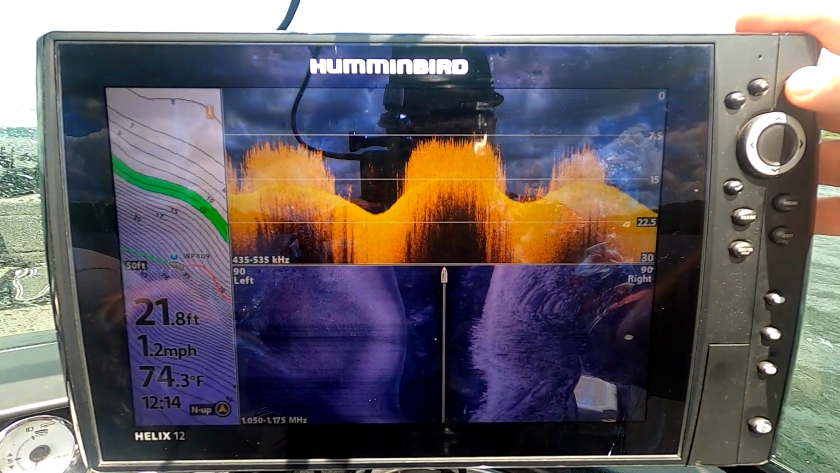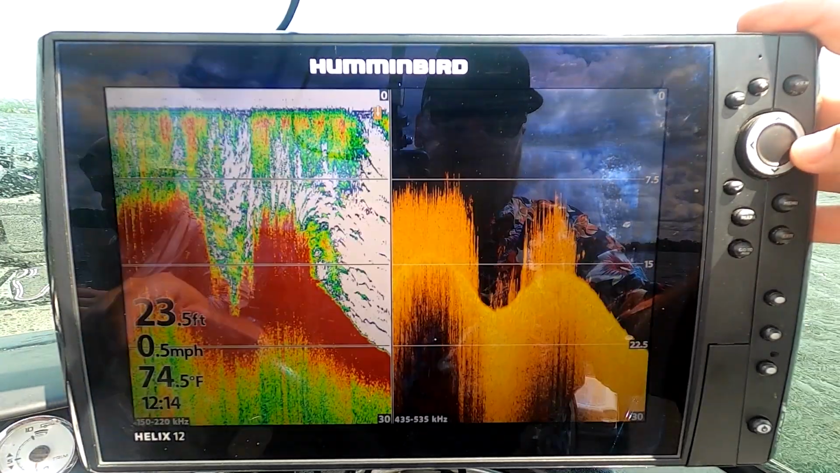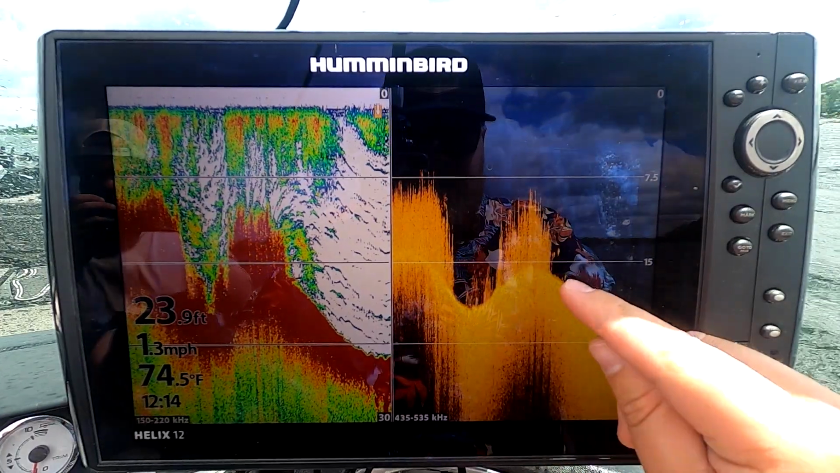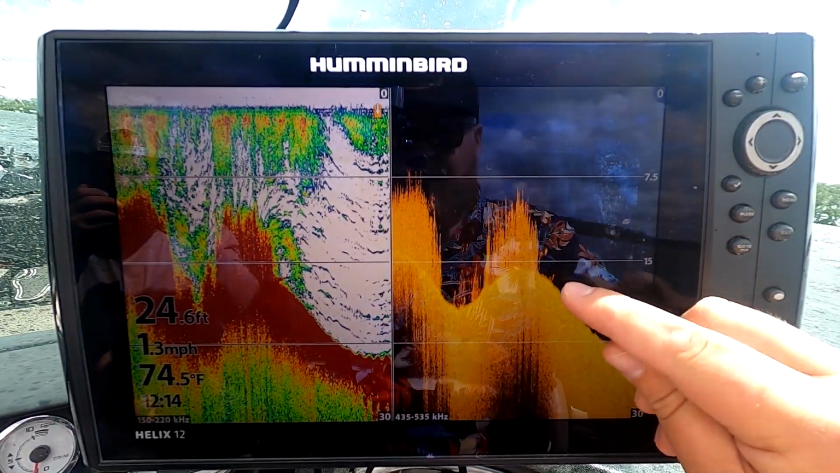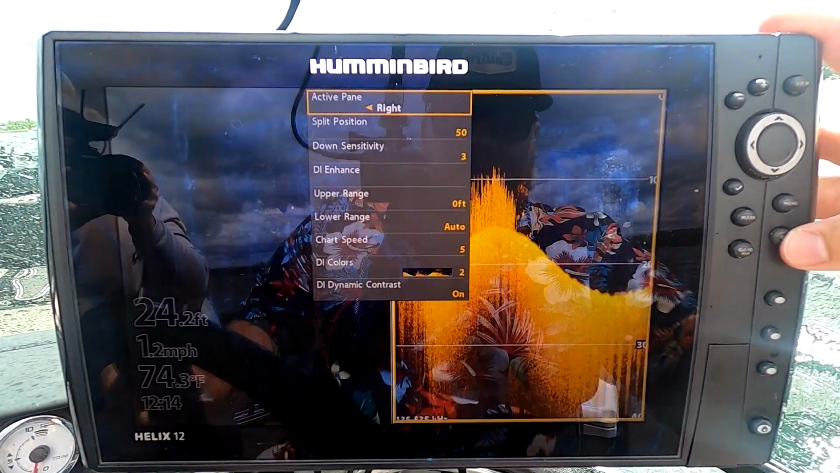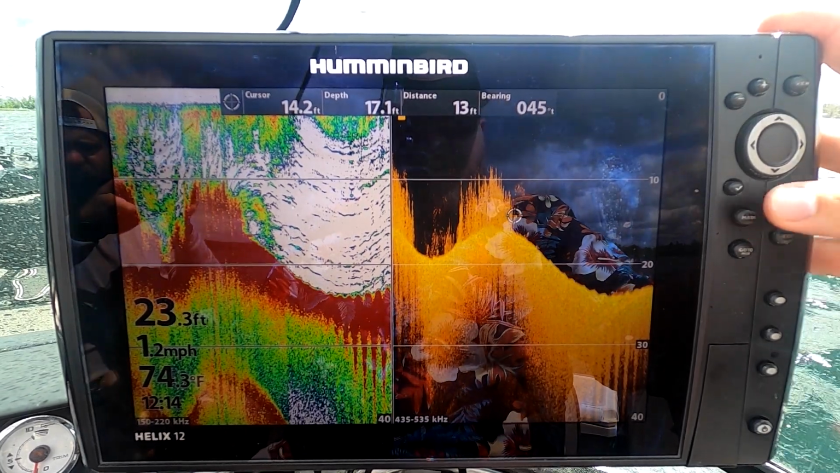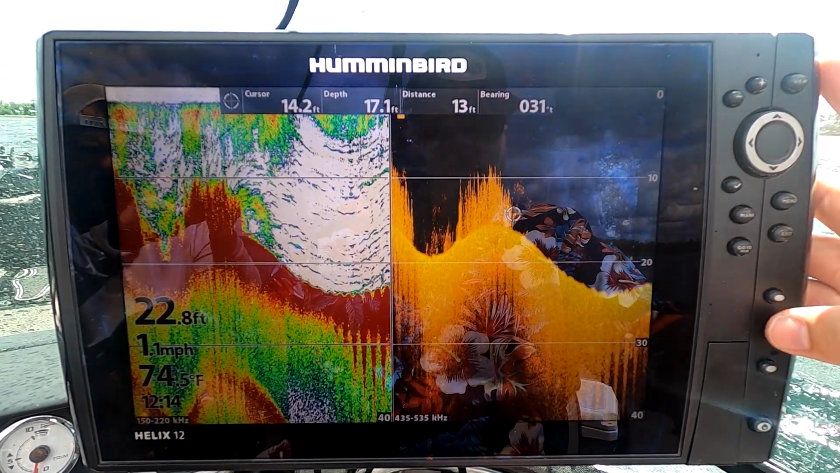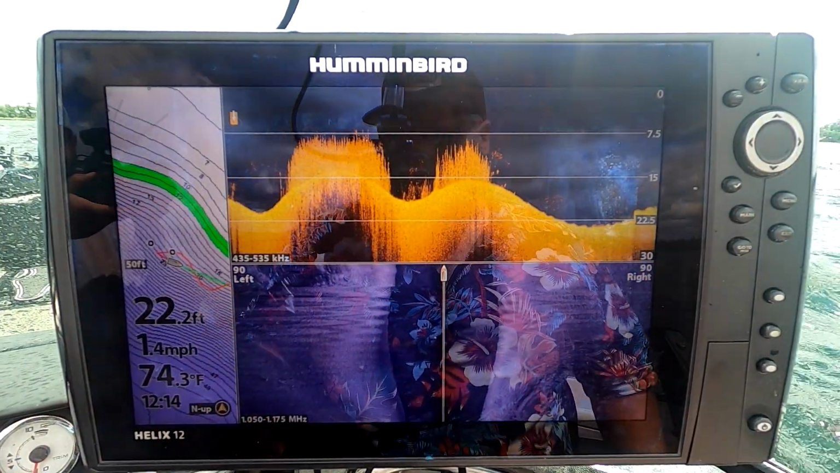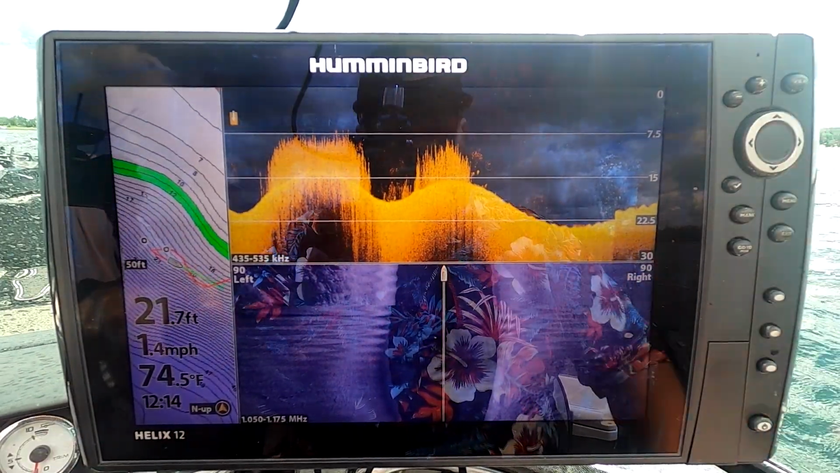So there's some fish. All right, so right here we got a weed edge, and right on the edge of the weeds you can see 1, 2, 3 nicer marks sitting real tight to that edge. I am going to cursor over, drop a waypoint on their face, go back to my map, and funny enough, I actually had a waypoint 20 feet away.